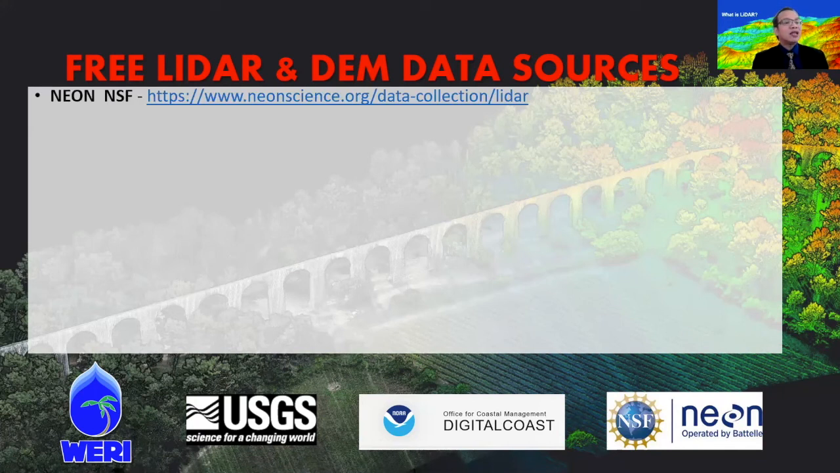NEON, NSF, it has been mentioned in the previous slides. NEON stands for National Ecological Observatory Network, which is heavily using LiDAR to do an extensive inventory of forests in the United States. Their website is shown here. It's funded by the NSF.